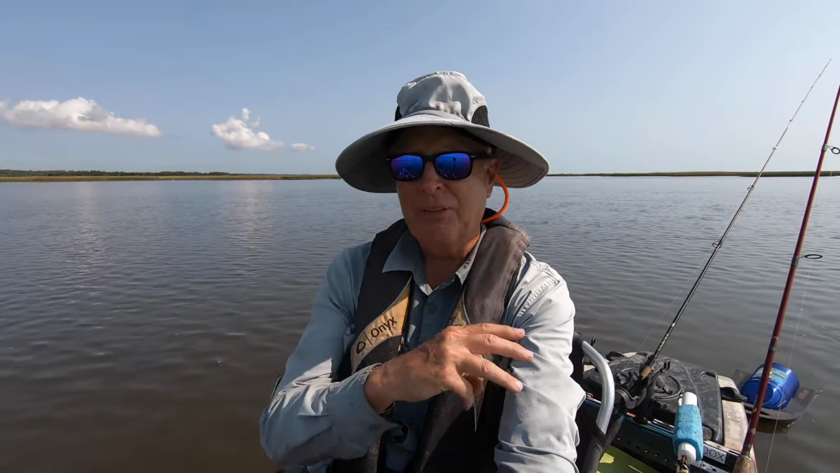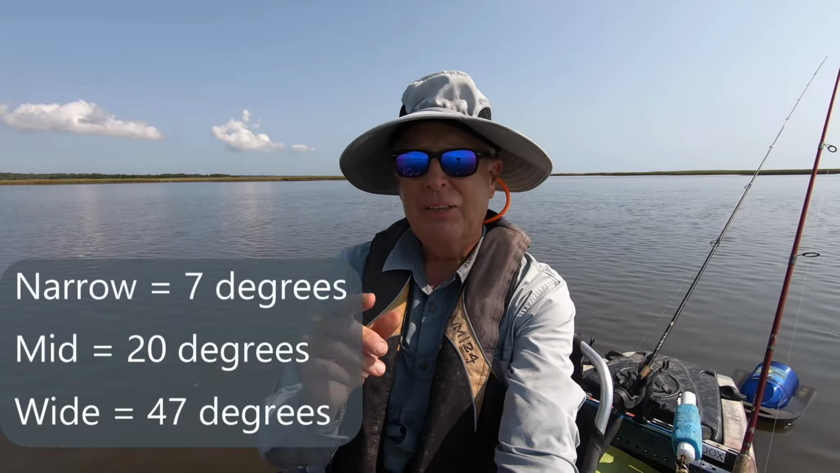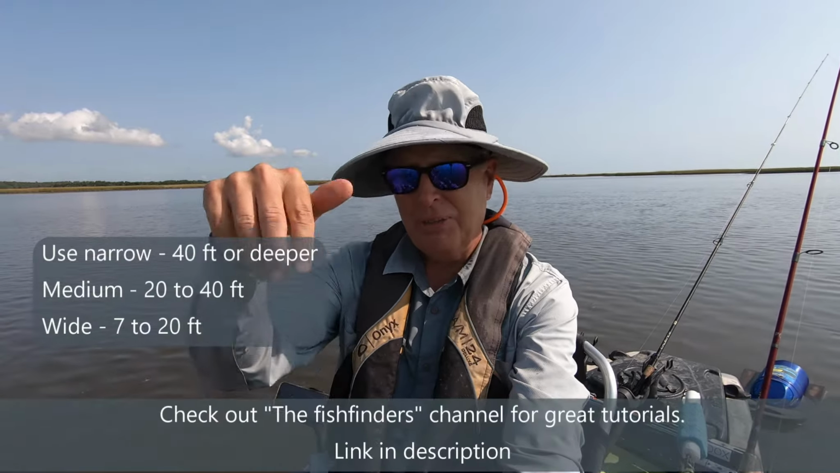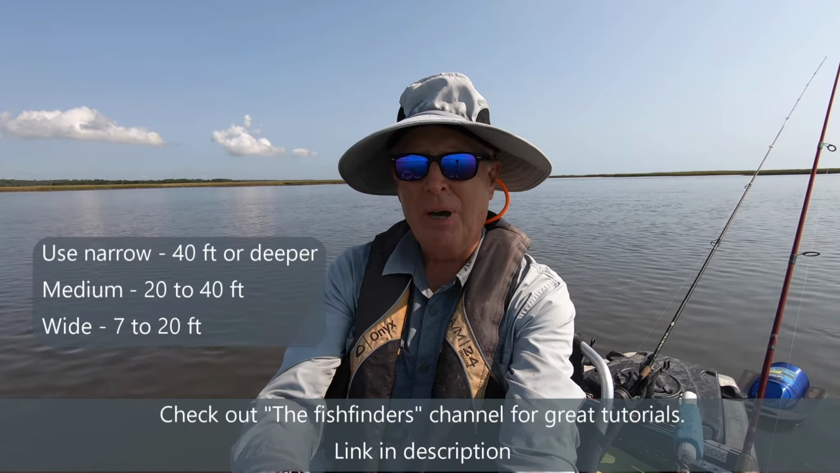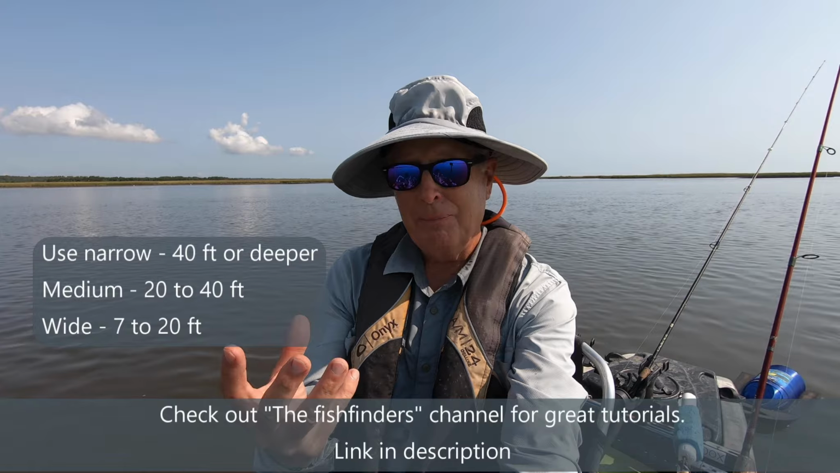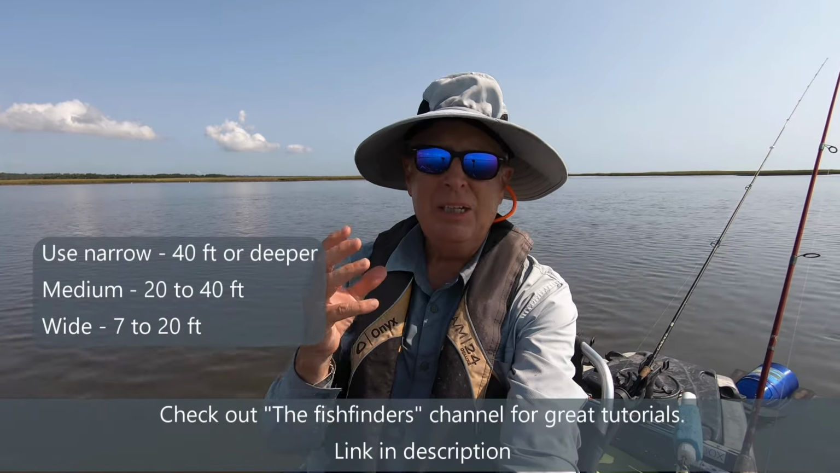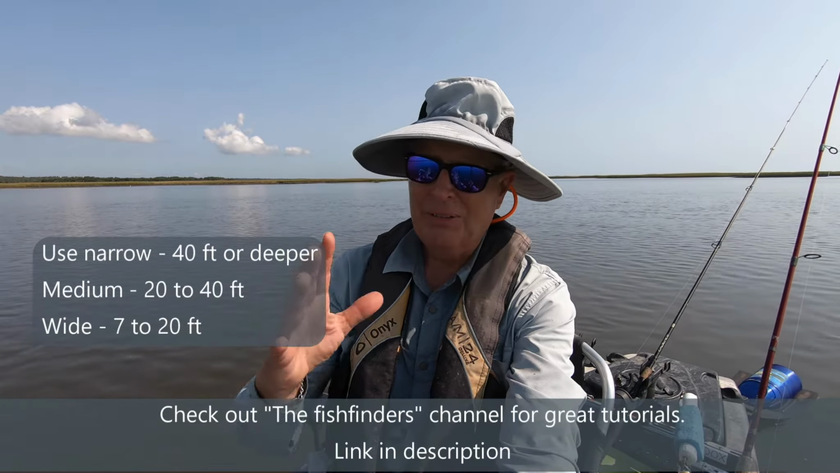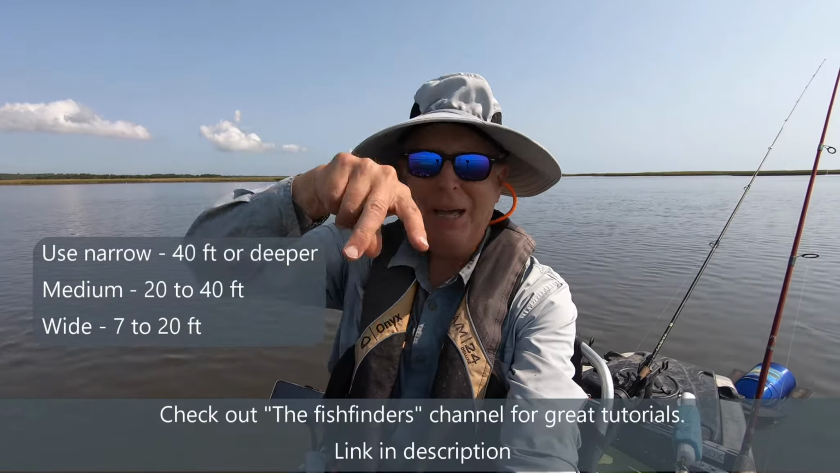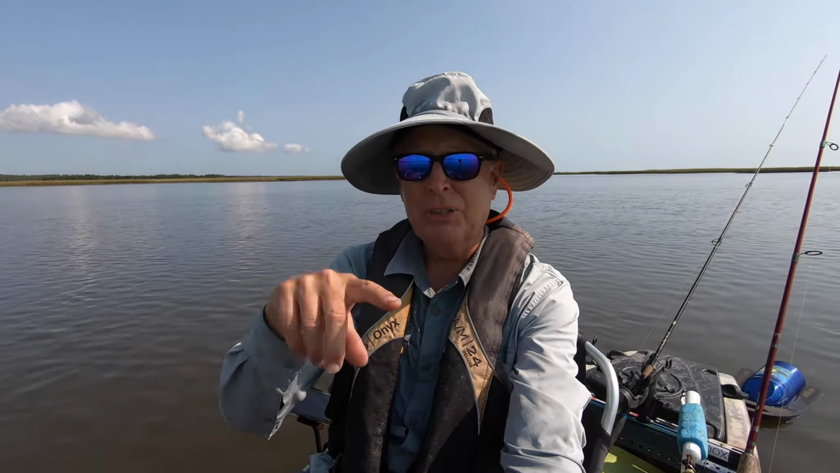Now the Deeper Chirp has 3 beam widths, and each of those is optimum for a different depth. The narrow beam width is good if you're fishing really deep, to look way down underneath the surface of the water. The medium beam width is for the next level up, medium depth. And the wide beam width is when you're in really shallow water. Because when you look at the beam pattern, if you're in shallow water, even on a wide pattern, you kind of know where the fish are going to be.